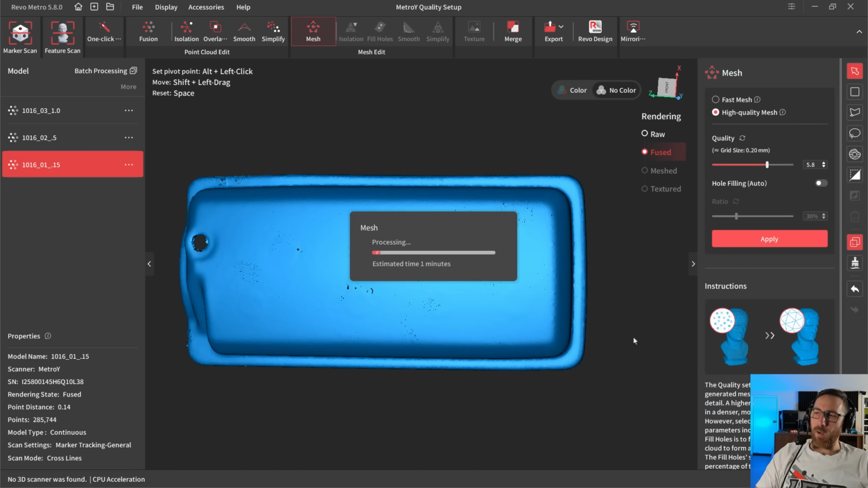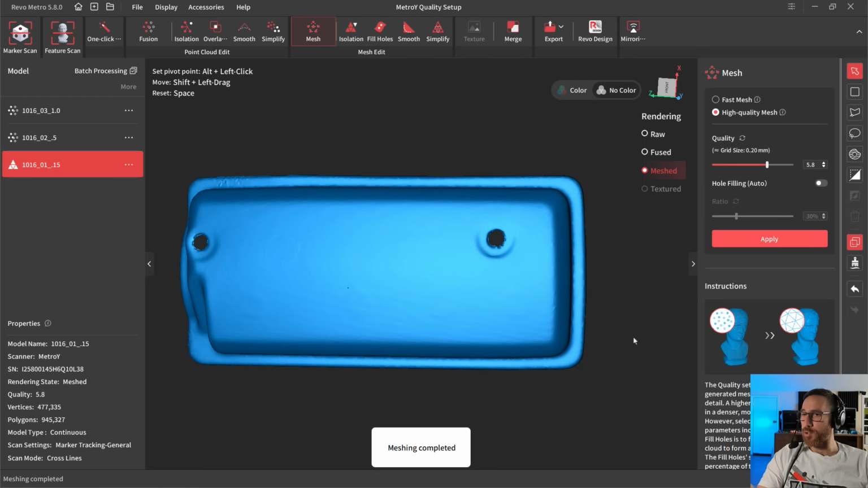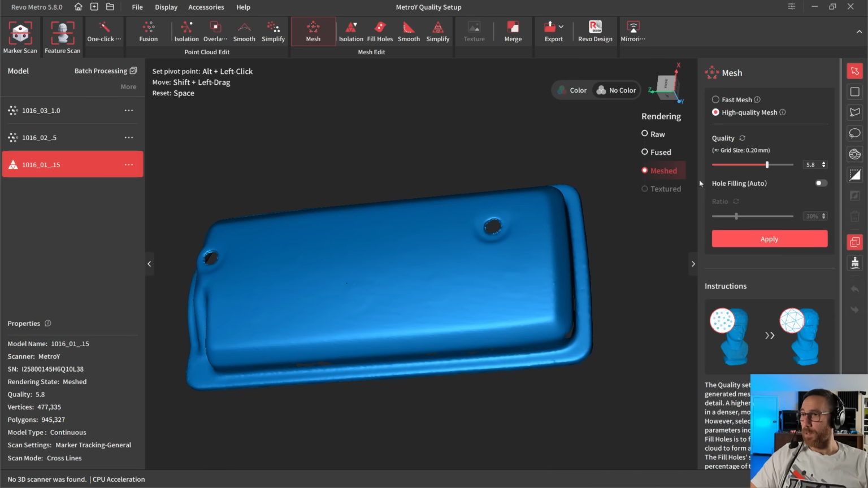When you're trying to figure out what these numbers should be for the initial scan setting, for the fusing, and for the quality, you really have to look at the detail of the features that you have. This part being stamped steel likely doesn't have any really high detail requirement features. So you can go in and again mesh this, play around with it. The larger the grid size is, the faster it's going to mesh. So if you're going to play around with it, I would start with a larger setting.